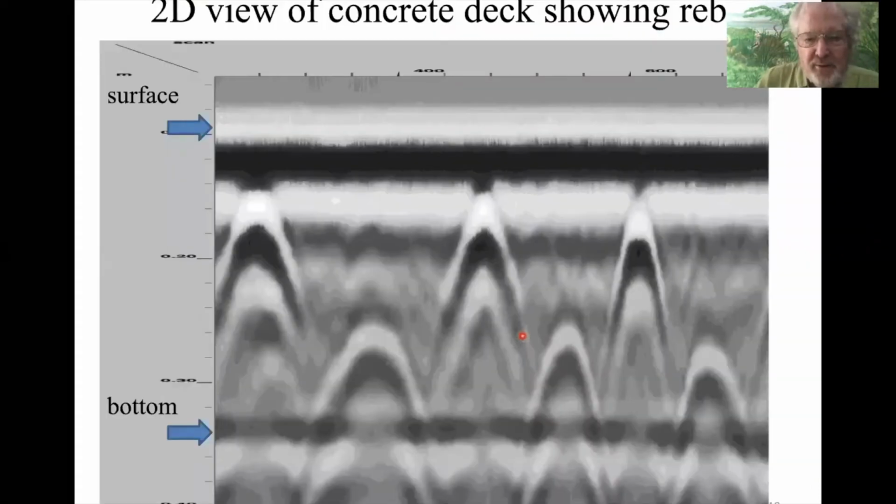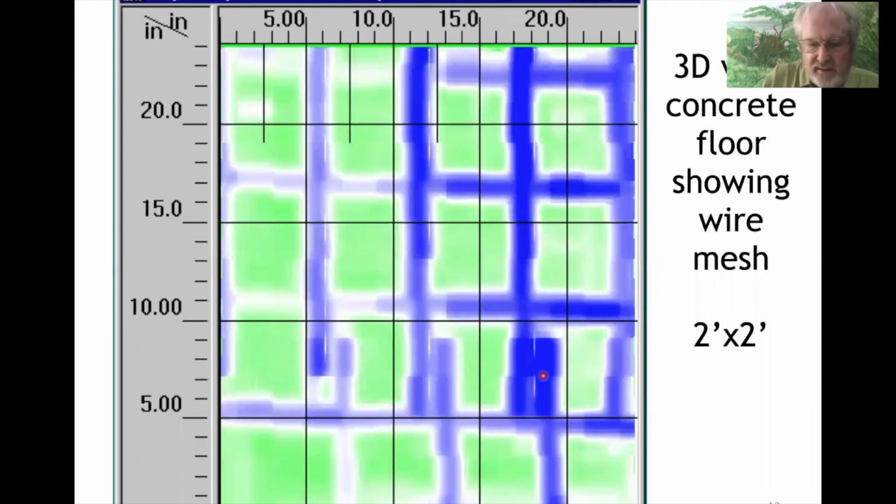Okay, this is what the 2D view looks like in real time. So when a person is walking, in this case, this is a parking lot deck of concrete. The depth is down the y-axis. Distance goes along the x-axis.